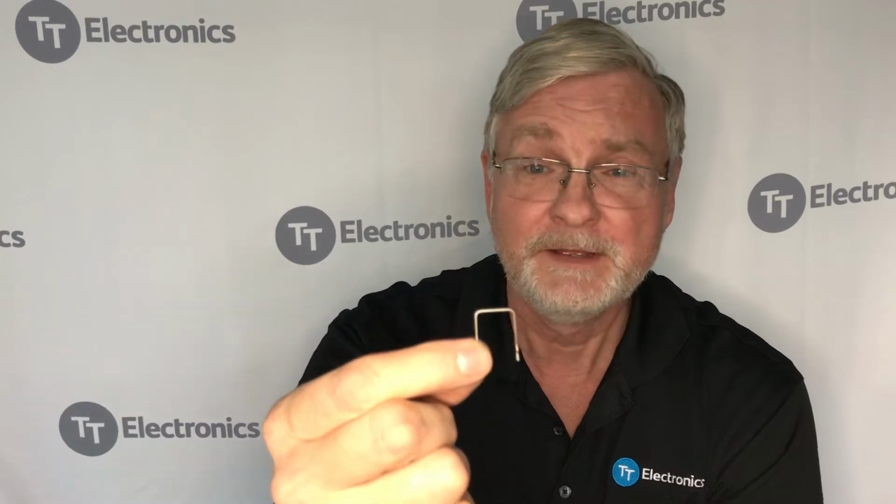Today I'd like to talk to you about an interesting new resistor we have. It's our OAR series. Here's what one looks like. It's quite simple. It's really just a resistance wire that's welded to two plated copper feet that are used in a through-hole circuit. Now the nice thing about this is the resistance wire keeps the heat off the board, so the actual solder joints are quite cool.